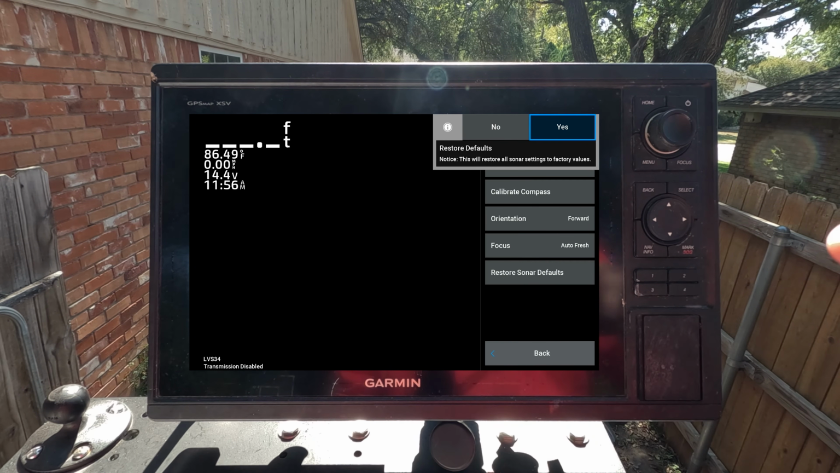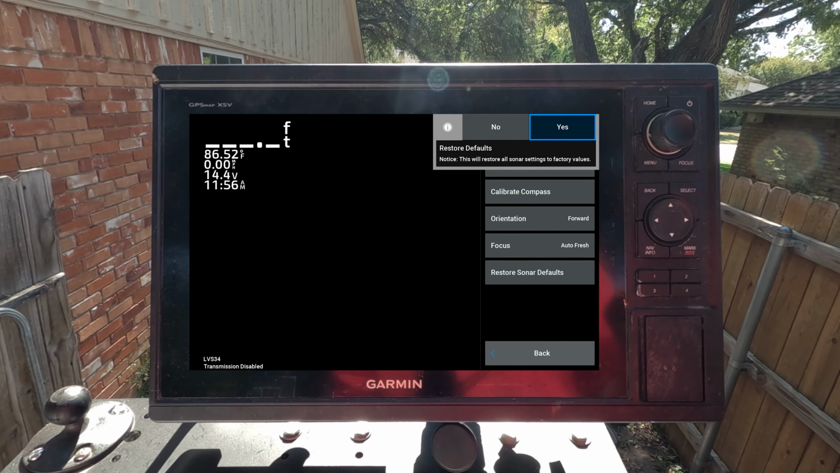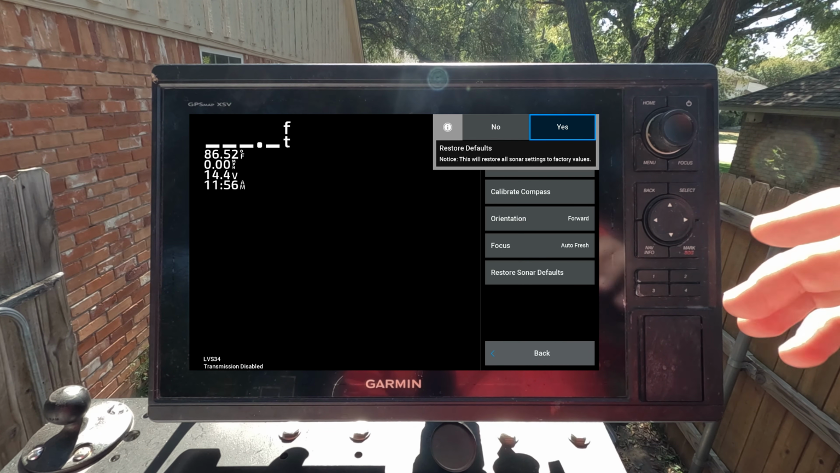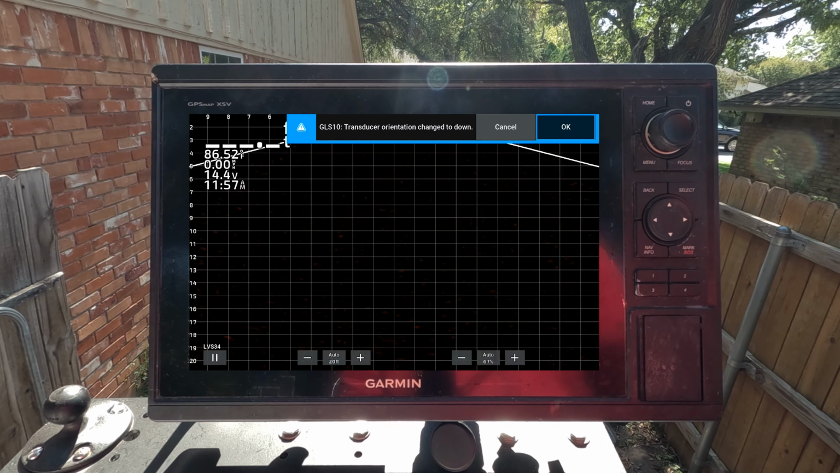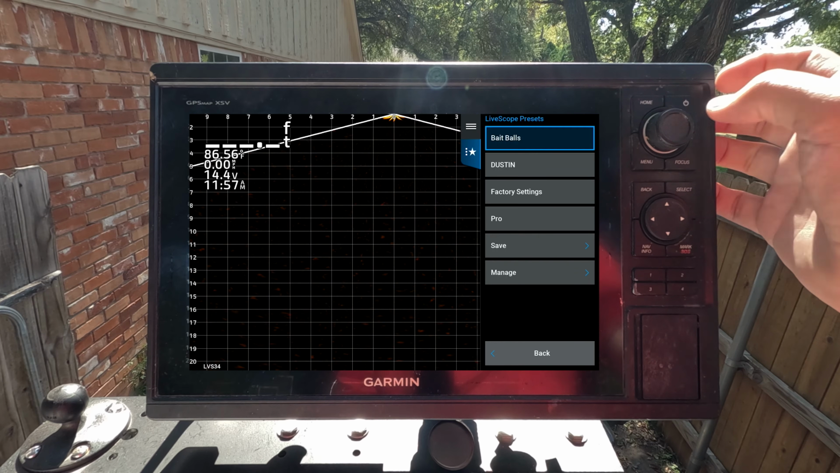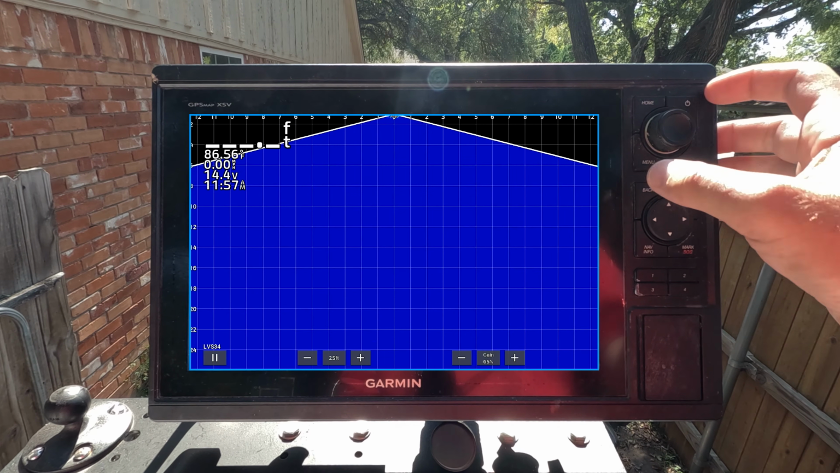Sometimes if you see those cones coming down and they're not lining up correctly, or you have one's blurry and it shows like the bottom is broken up, a lot of times you can just come in here and restore sonar defaults. It's gonna go crazy, and then you can come back in here, go to your save settings, and automatically change those back over.